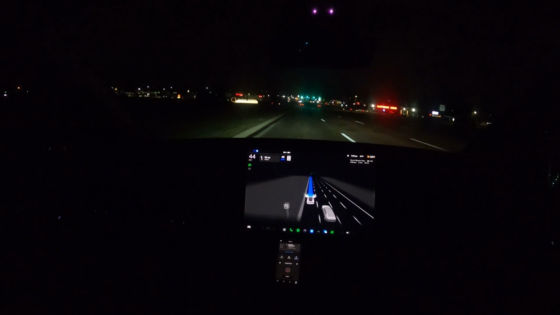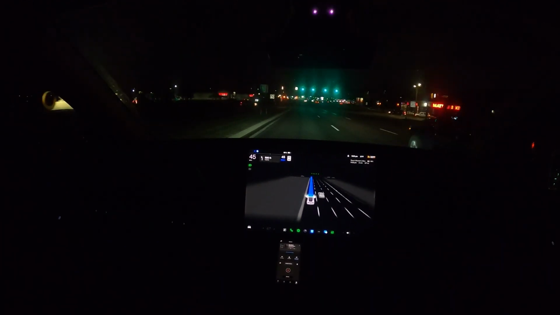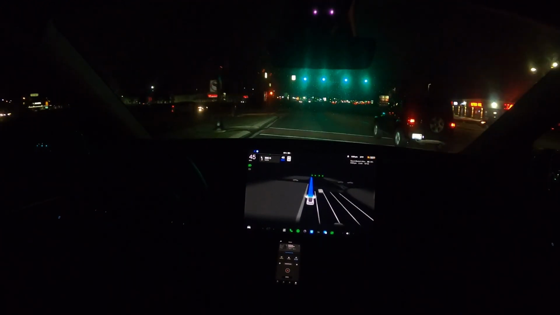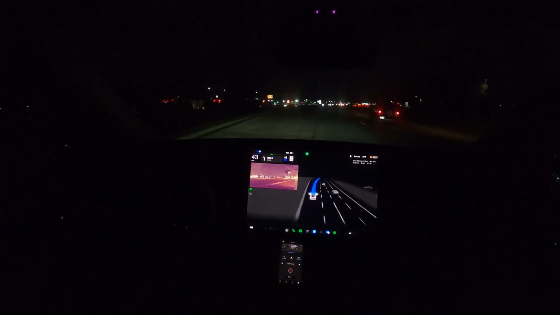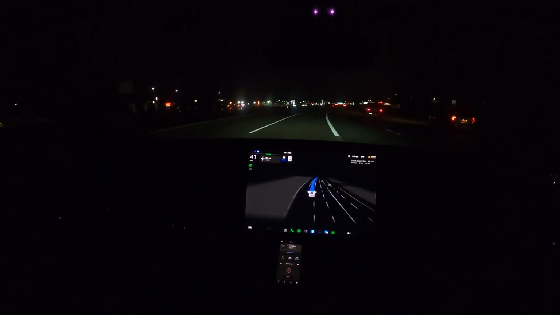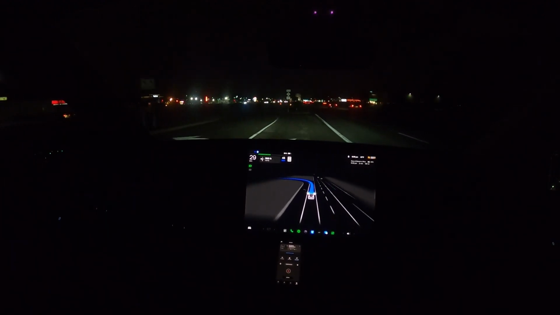All right, so the Michigan left turn's coming up after this set of lights. For those of you that don't know what that is, it's just a turnaround. It's just a really big one. All right, so far it's staying in the correct lane. But it's probably going to get into the left lane, which it shouldn't. It should stay in the outer lane.